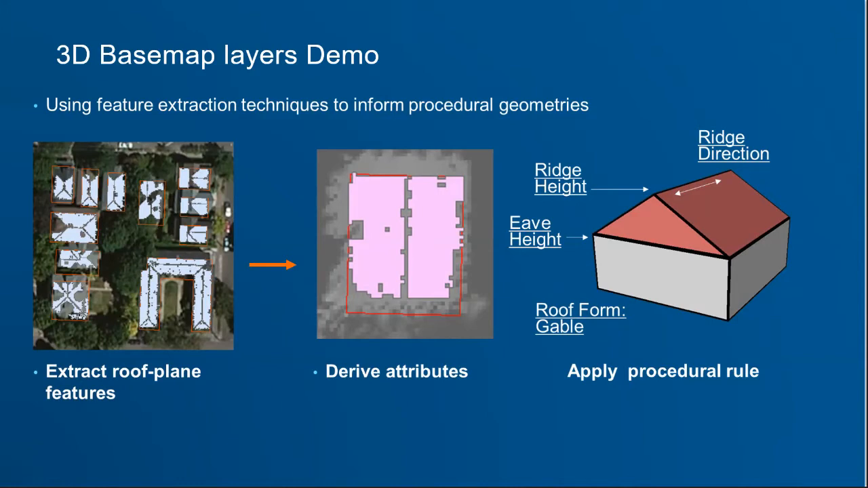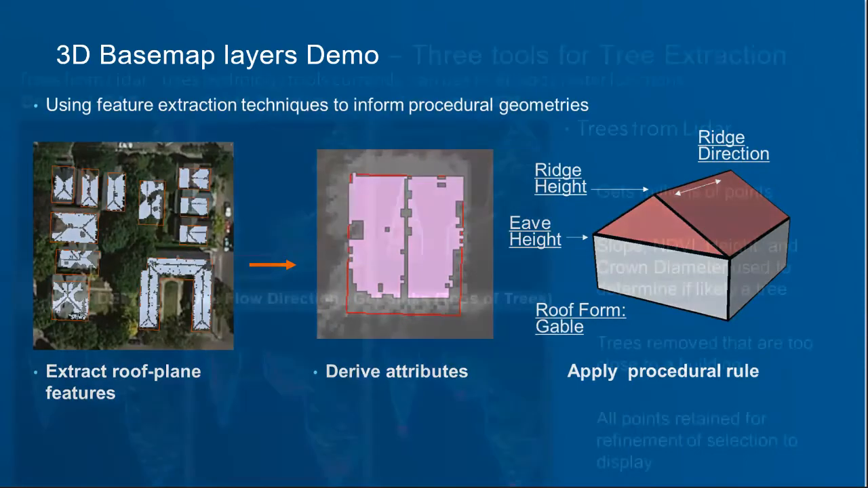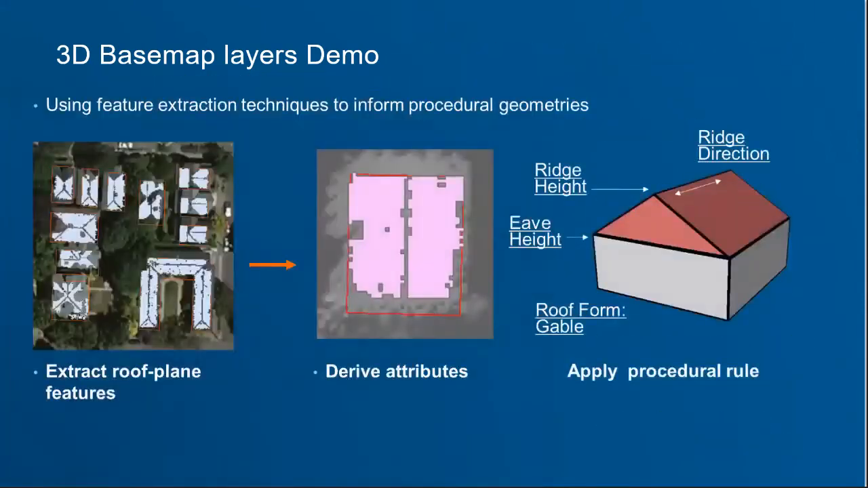So this is just talking about how we actually extract the buildings out. It talks about the roof planes and how it gets the planes from the LiDAR, from the DSM that's built from the LiDAR. And then it derives attributes to give you the ridge height, the eave height, the ridge direction, and the roof form, which can be gable, hip, or flat. There are other roof forms available as well.